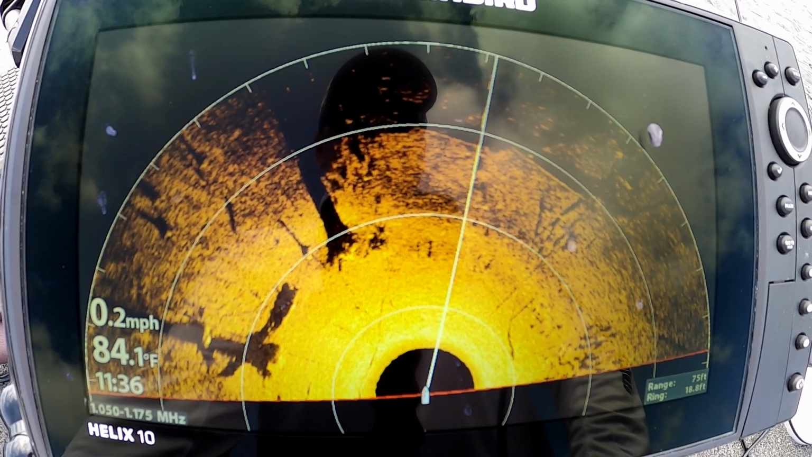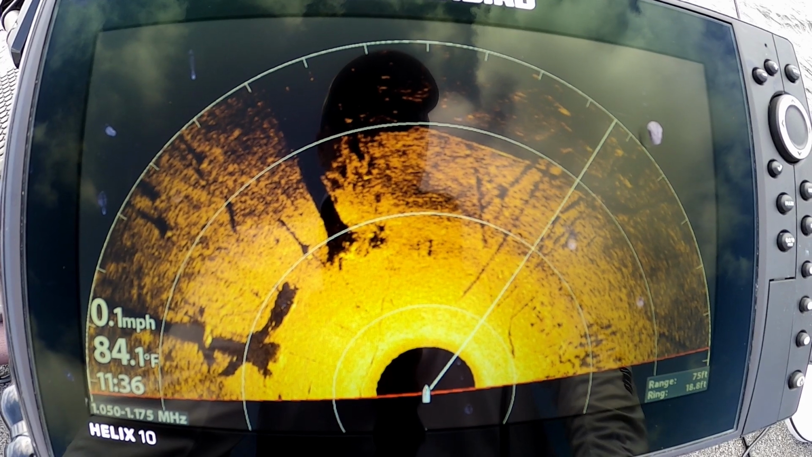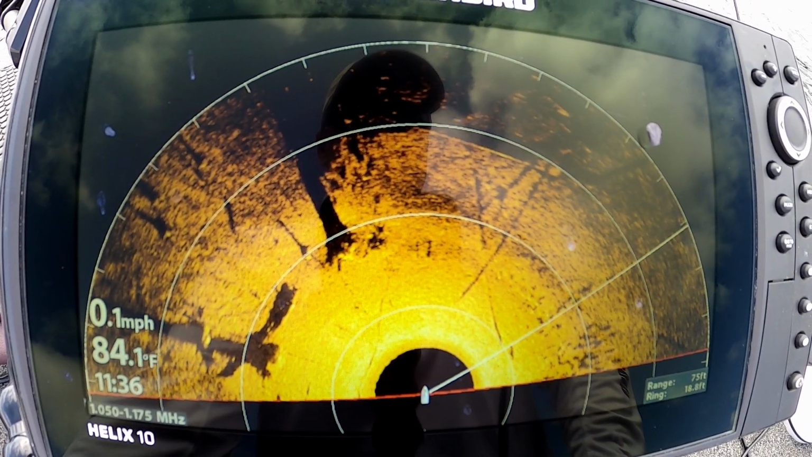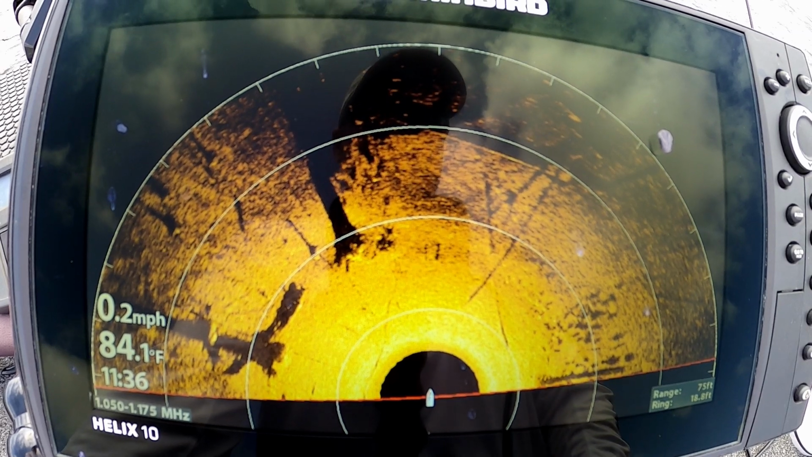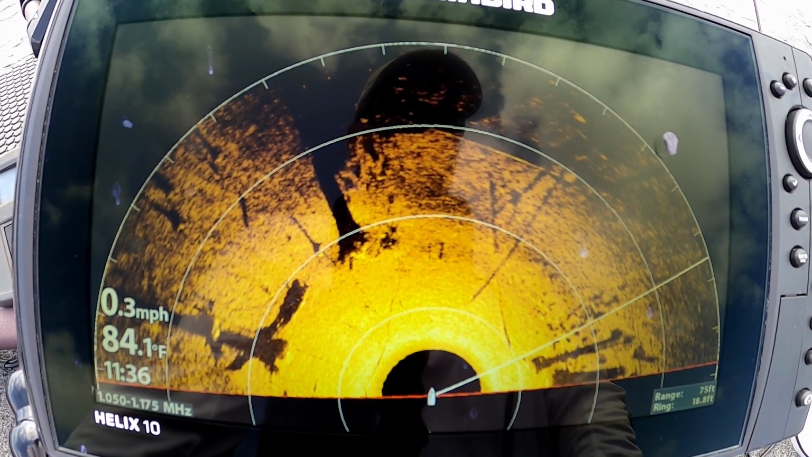Now if you're a bass fisherman, it really comes in handy if you're up in shallow water in a lake that doesn't have a huge amount of cover, and you want to see where that cover is to cast to. It makes a big difference there. But as you can see, it can be an advantage when you're out here crappie fishing as well, because with this 360 on and my Livescope on, I got pretty good coverage.